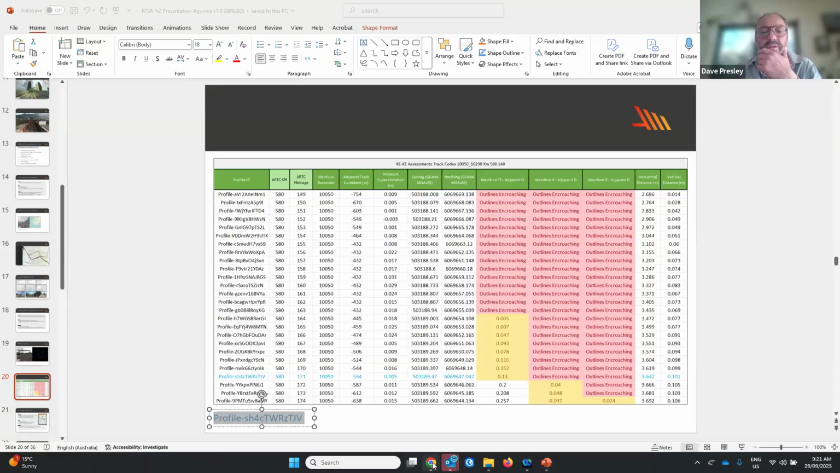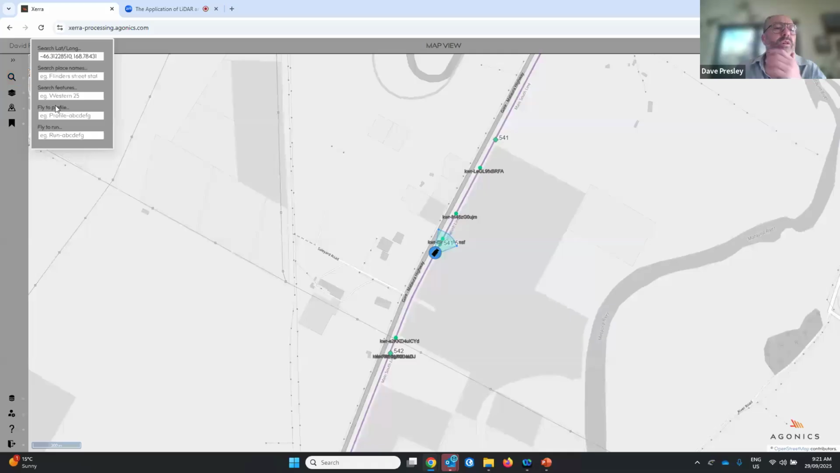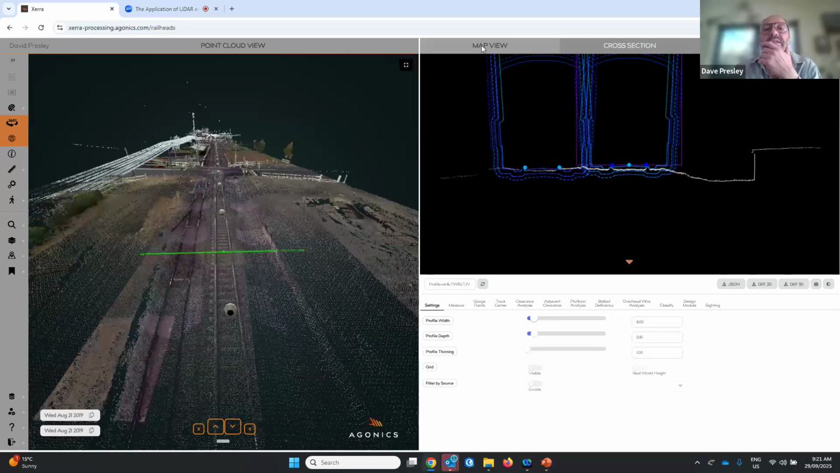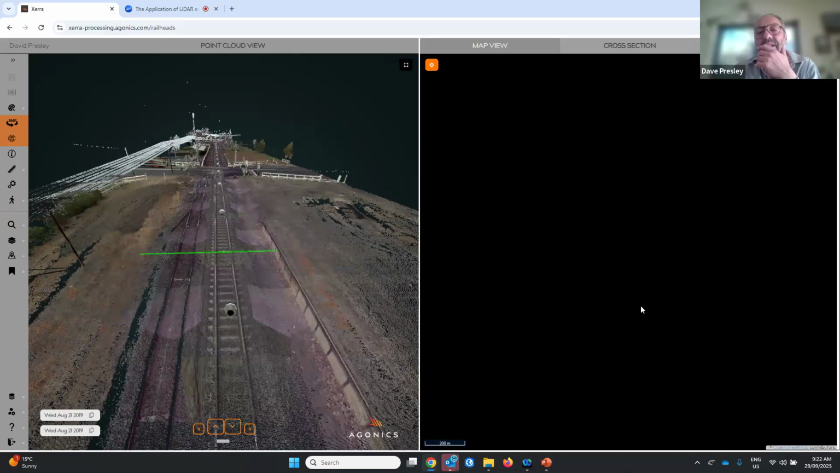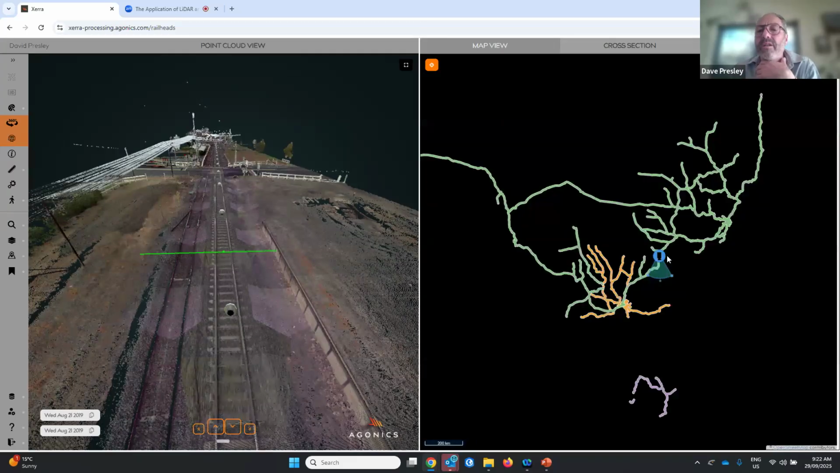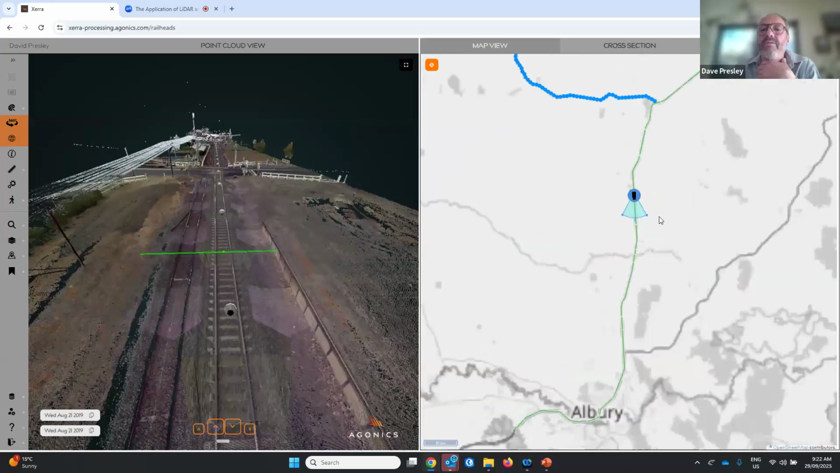So if I go back to here and search for a profile, this software will now fly to where that incursion was detected. And here we are. So this is the map view. If I recenter, this is actually in regional New South Wales. Just to zoom out and give everyone a sense of where we are, there's Melbourne, there's Brisbane. So this is the inland rail route. If we zoom in here.